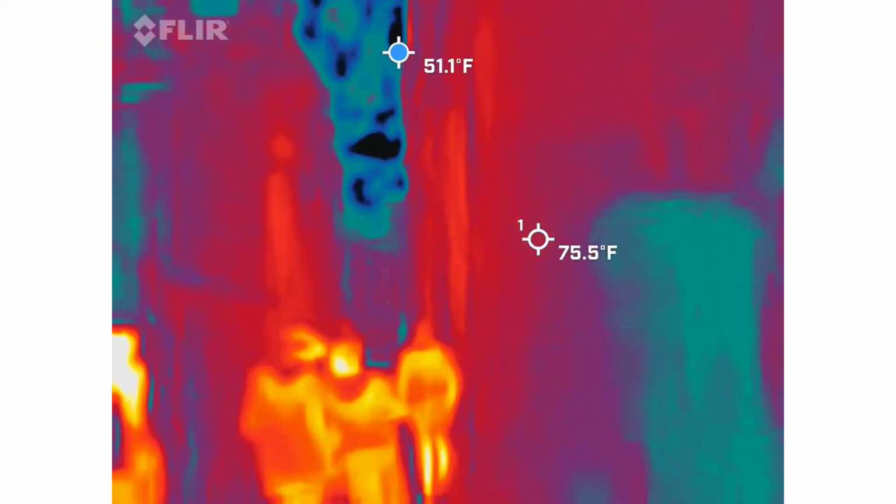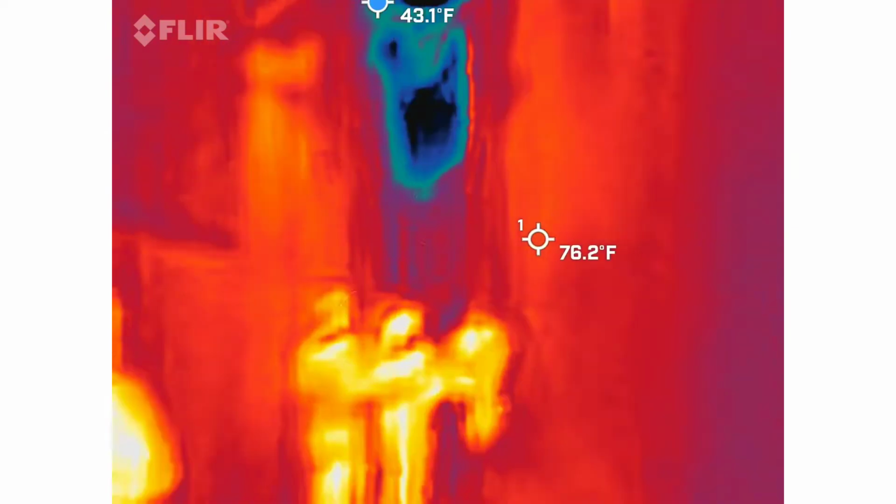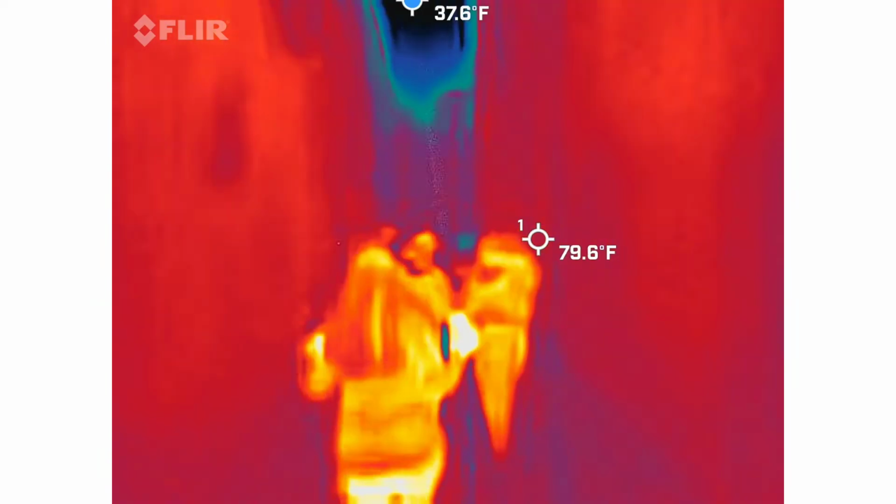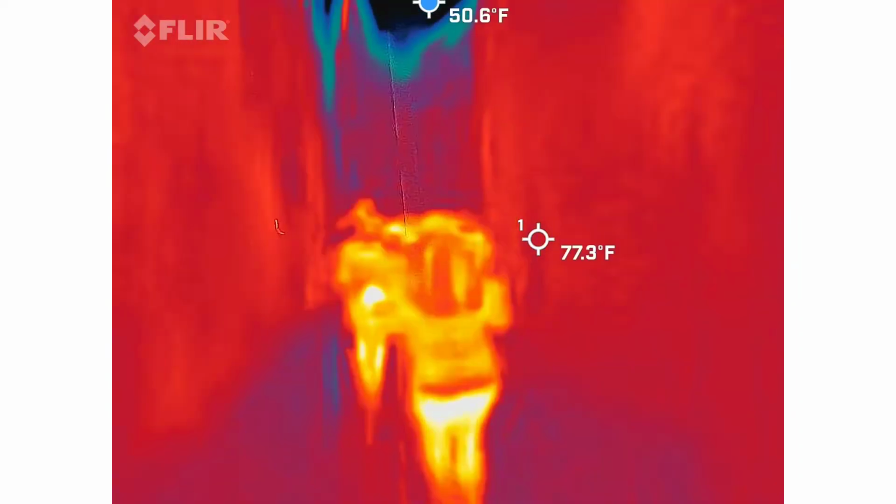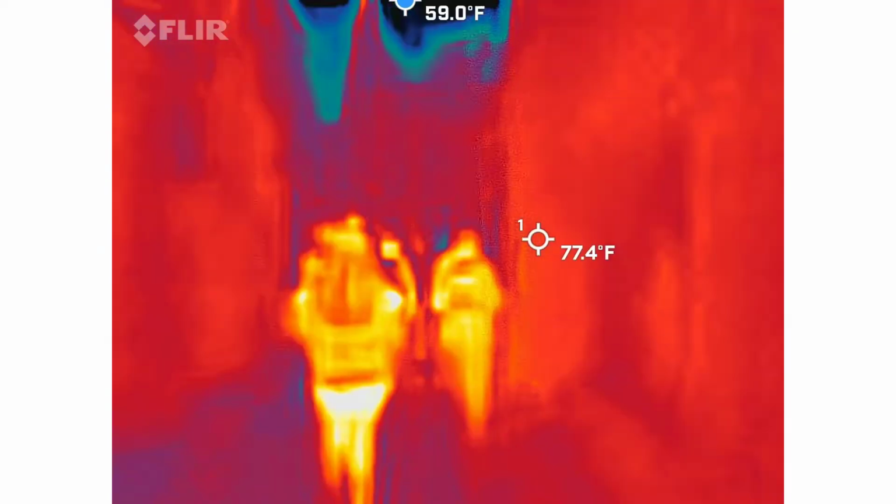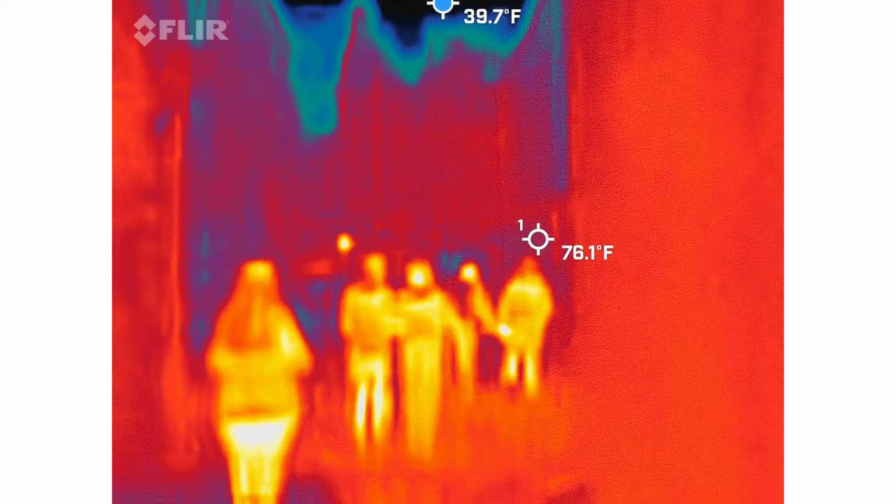This is a little bit of an ankle breaker. I can't believe it's so hockey. That freaked me out.